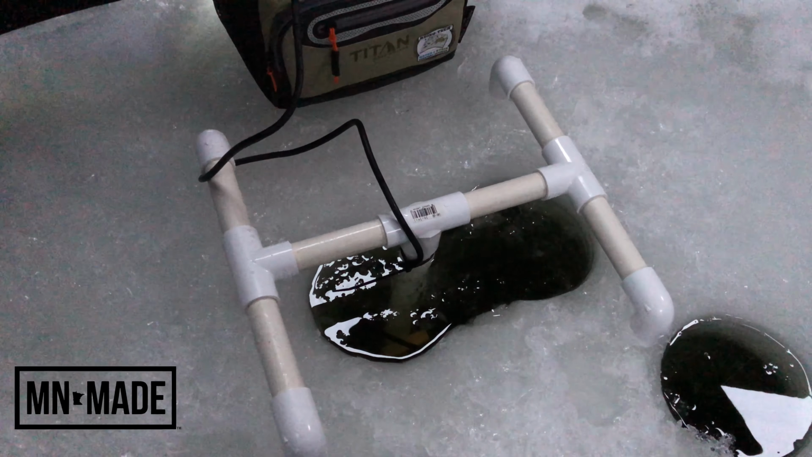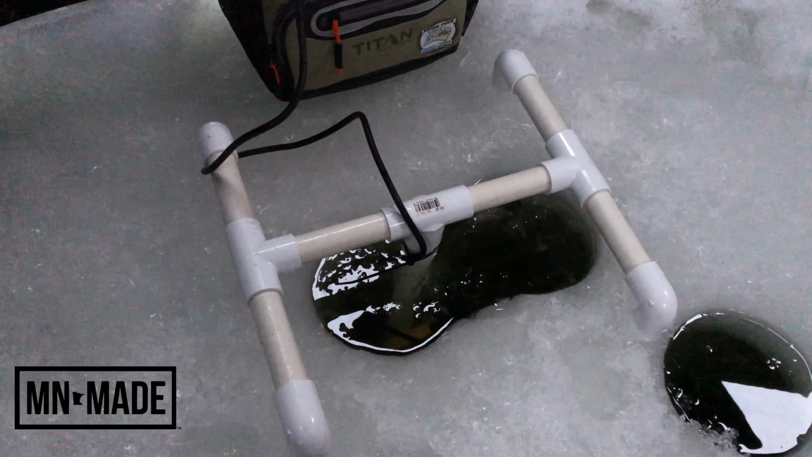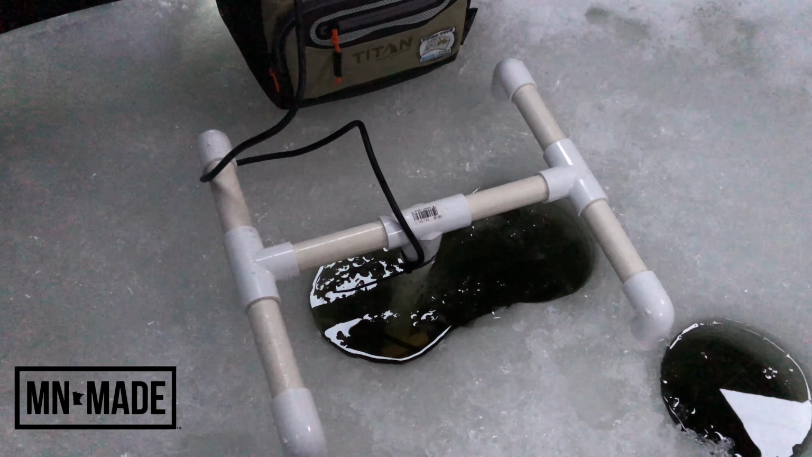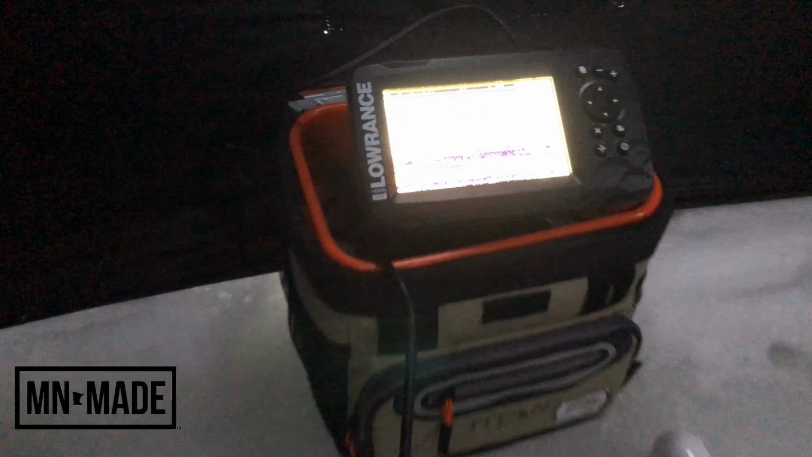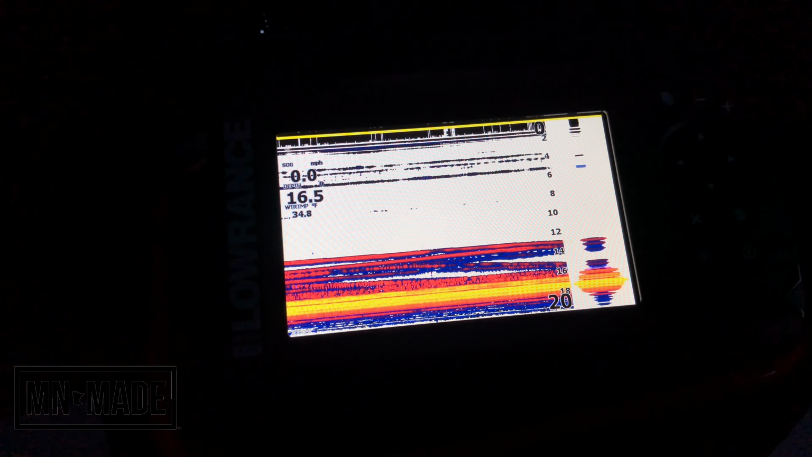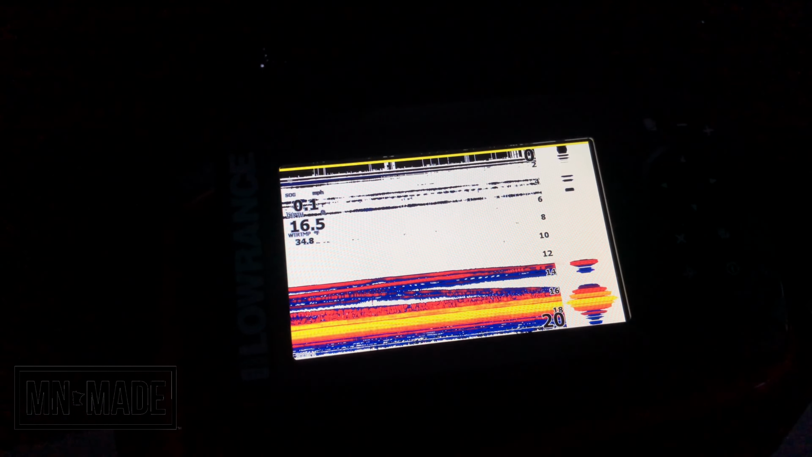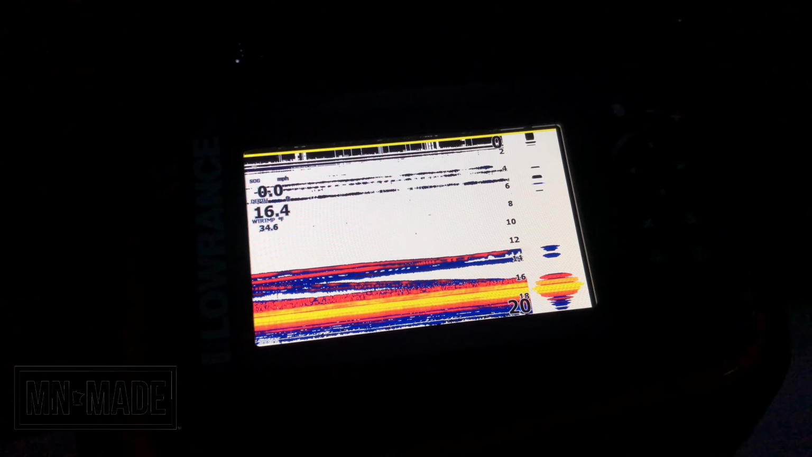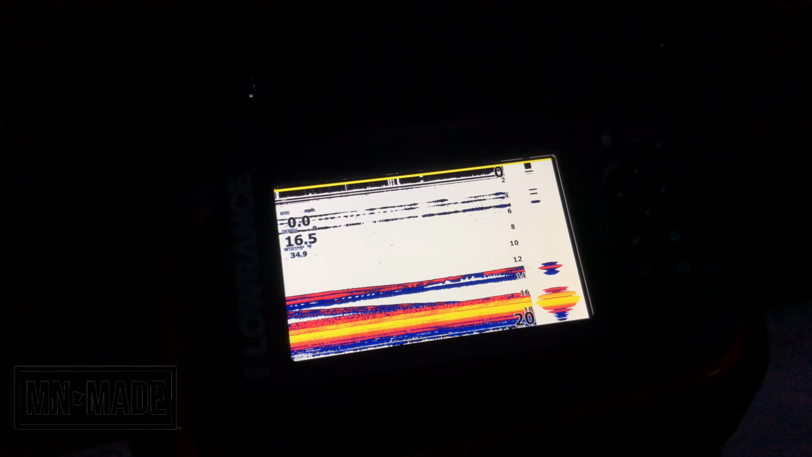All right. So here is my setup for the Lowrance Hook2 open water setup. I just rigged up this quick DIY PVC piping here that holds up the transducer. There's my little pack, sits on top of the ice. So far, as you can see, it's working great. All that is fish down there. You can see the depth, the water temperature. You can see the fish down way at the bottom there at about 12 to 16 feet. And everything seems to be working fine.